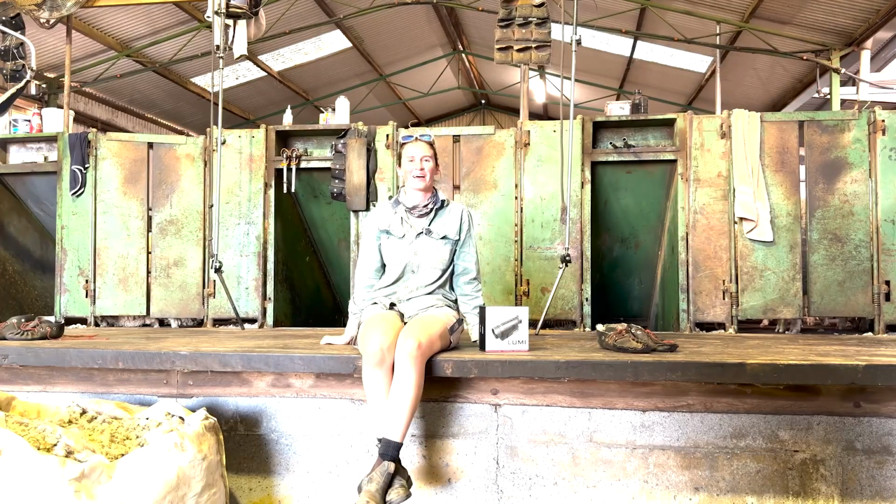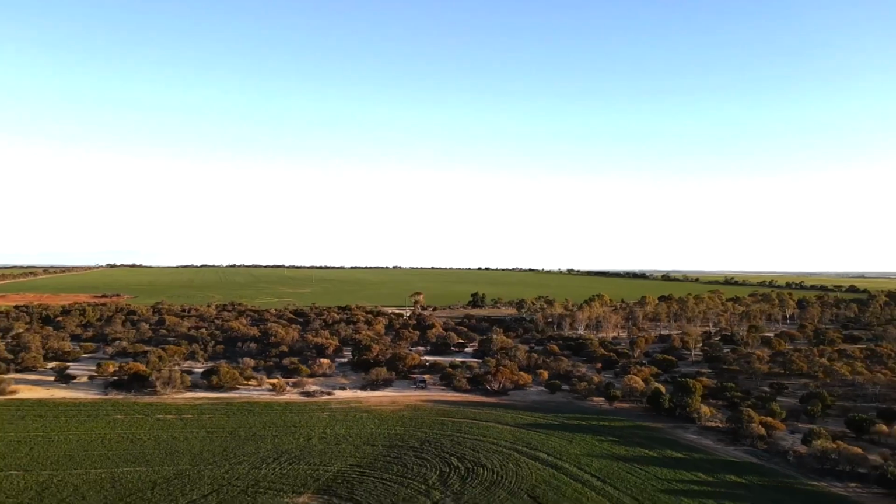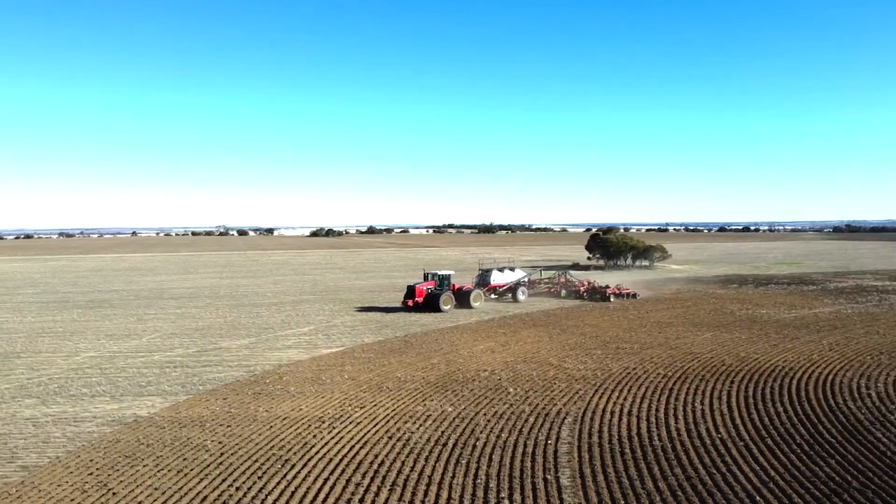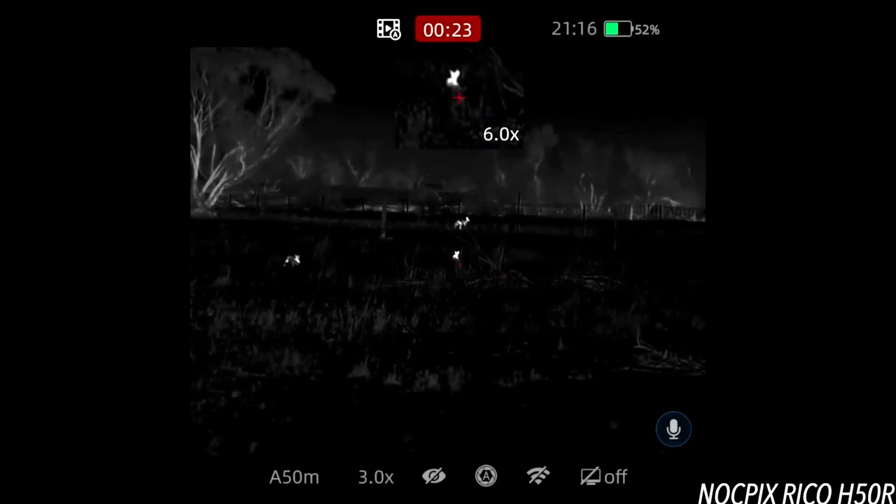My name is Annika, I'm a farmer in Australia, and the Nocpix team have sent me the Nocpix Lumi L19 to go and check out on our farm. Dusty paddocks are part of life out here. Tough conditions for thermal gear, chasing feral cats, foxes, pigeons and rabbits.